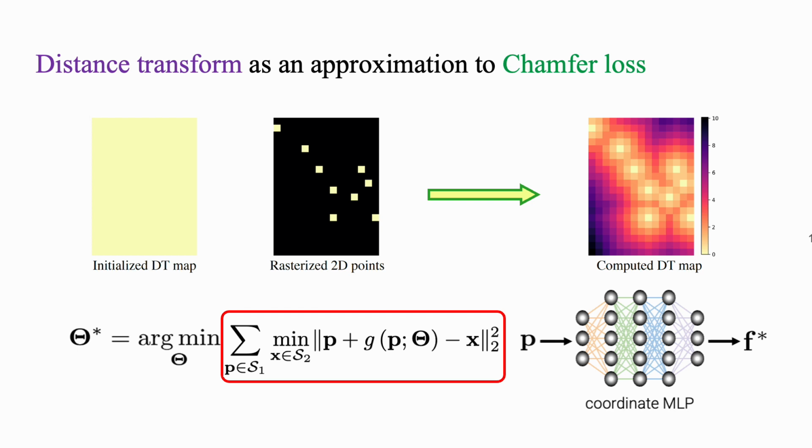After pre-computing the DT map, we can fix this DT map G in the entire optimization. Specifically, the distance between the deformed source point and the target point is queried by lookup in the pre-computed target DT map. Since the pre-computation of the DT map only happens once, and the distance query is just a table lookup, this distance computation is extremely fast during optimization.